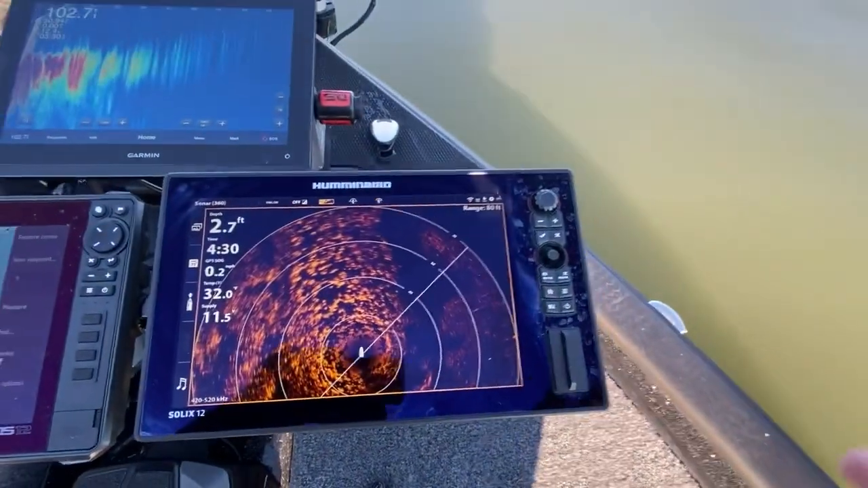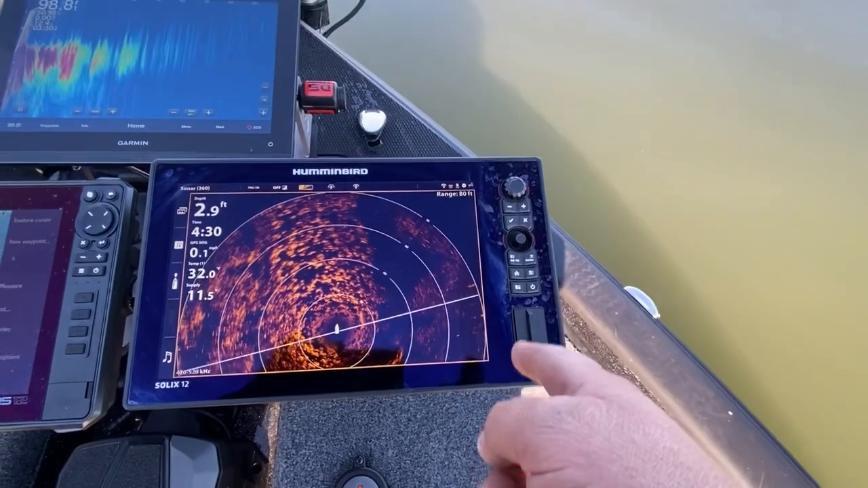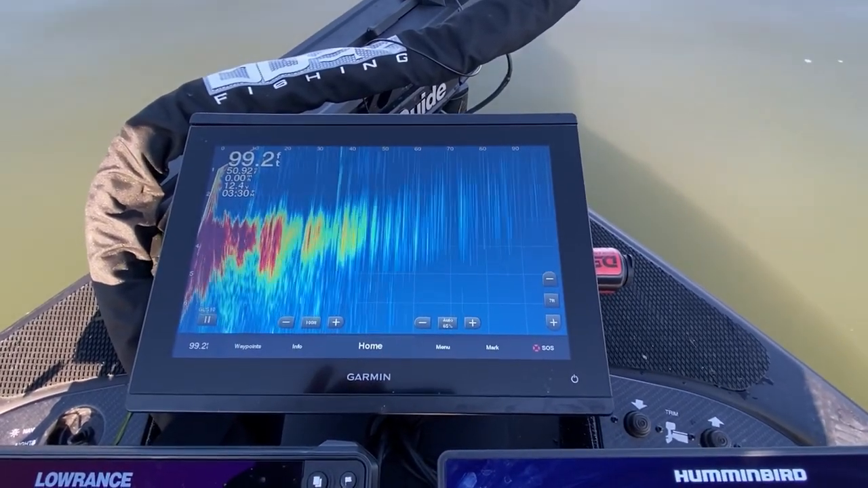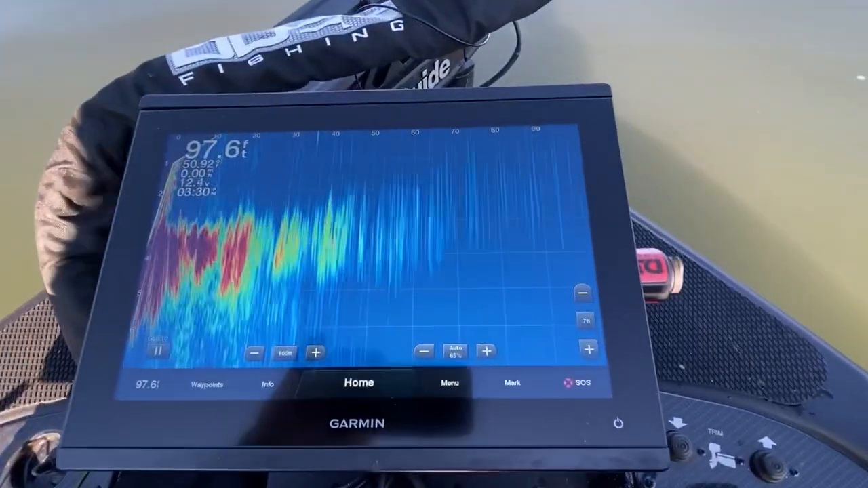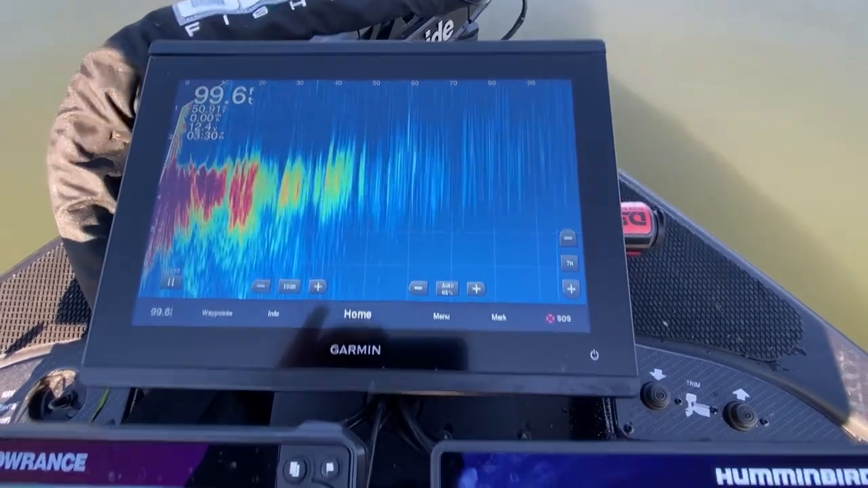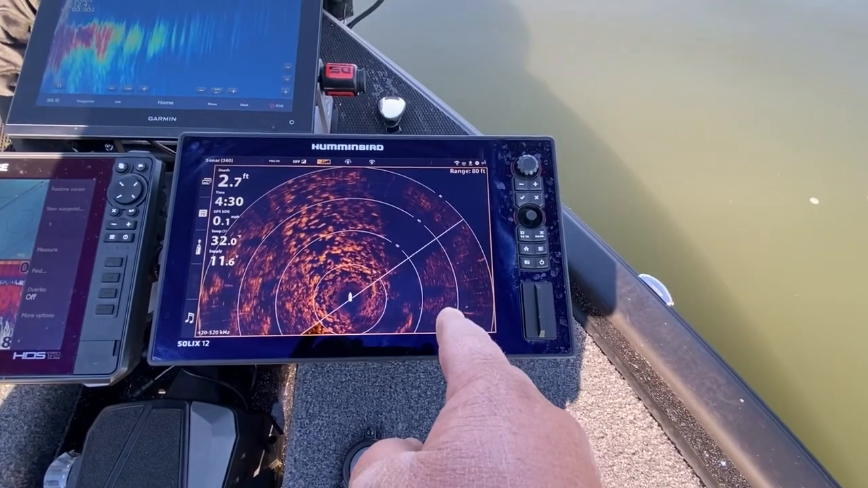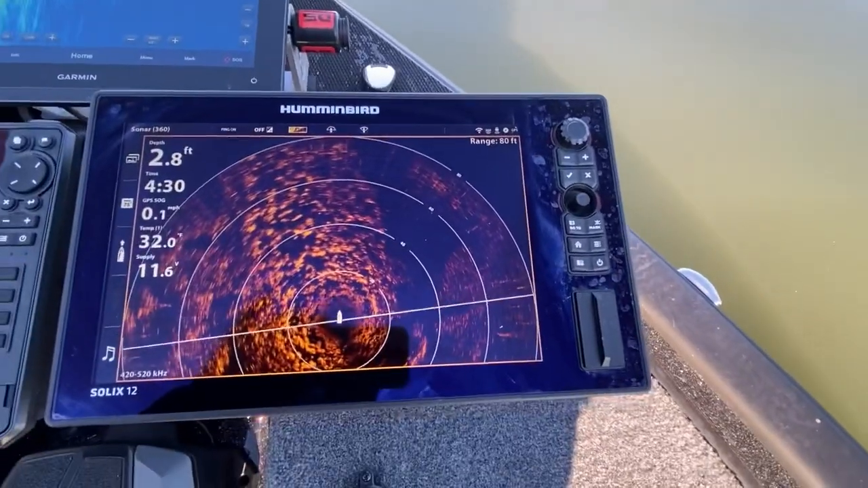Now, I get the question all the time, which is my favorite technology, 360 from HUMMINBIRD or live scope, or any forward facing sonar technology? And man, it's a hard question. I would say in general, for general fishing, I have to say forward facing sonar, but there are situations, including grass fishing, that this technology right here, 360, is by far the best. I'm going to show you why.